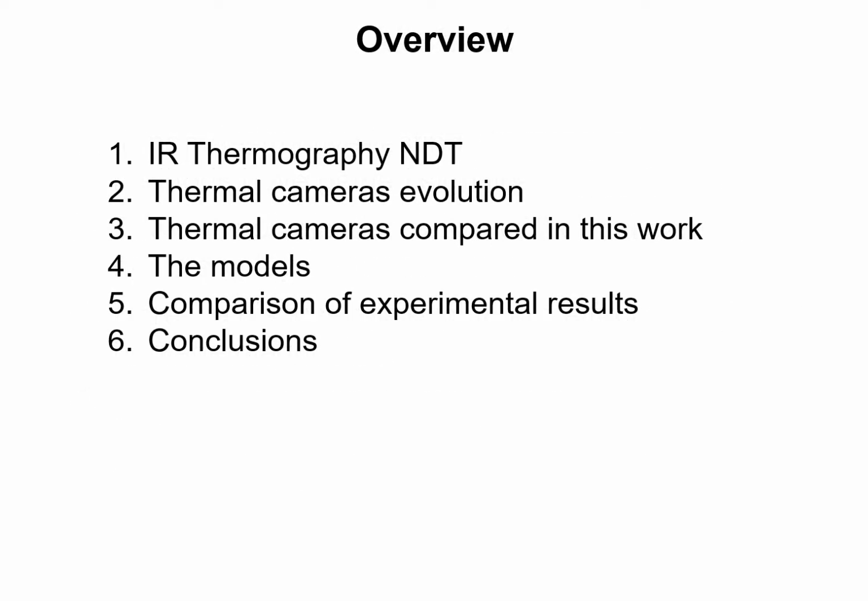So, in this talk, I first briefly introduce infrared thermography and thermal cameras evolution. Then I will present the thermal cameras and the laboratory models used. Finally, I will compare some experimental results.